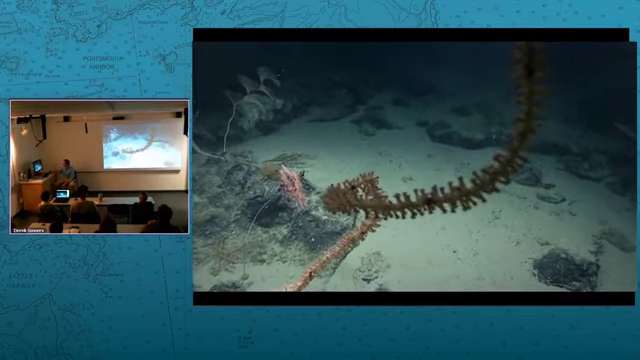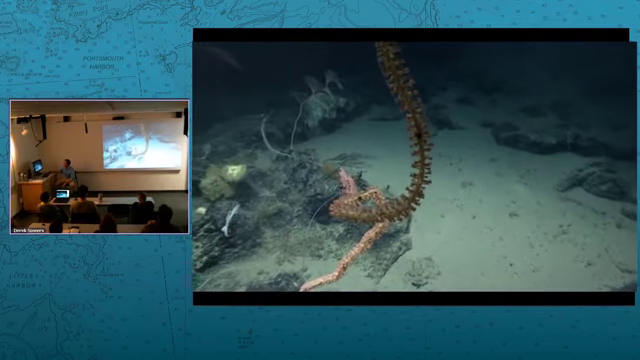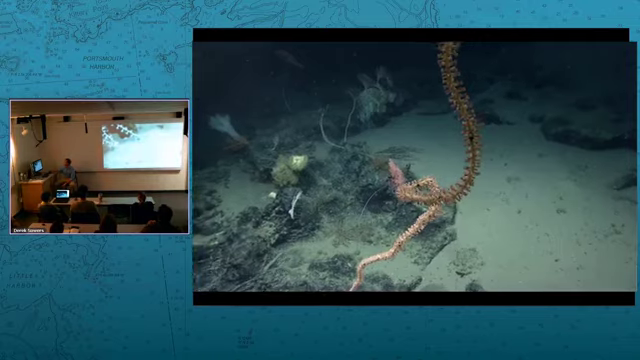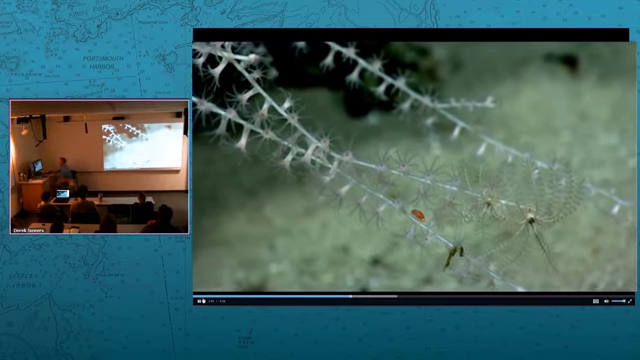Yeah, these bamboo coral whips can grow up to more than 15 feet tall. It's a nice red colored amphipod there.